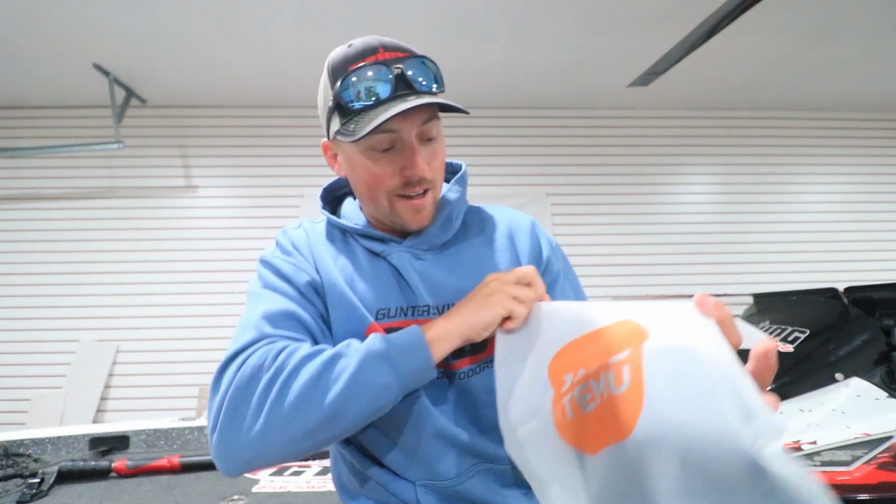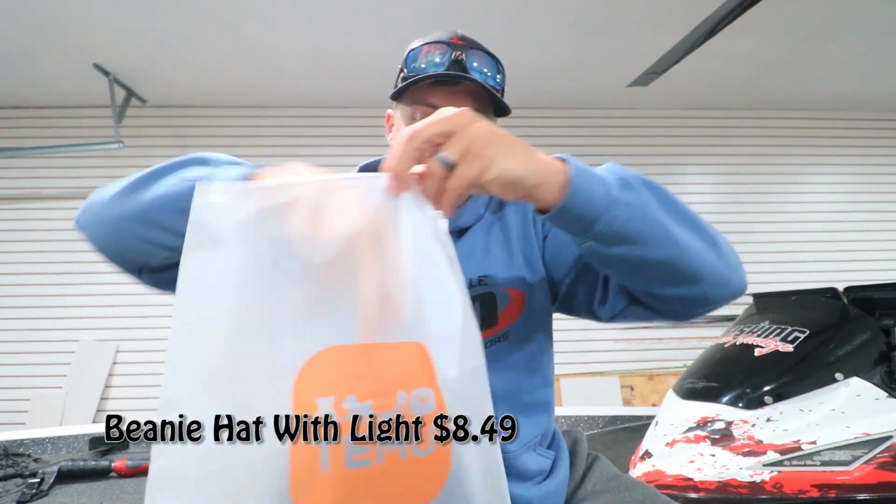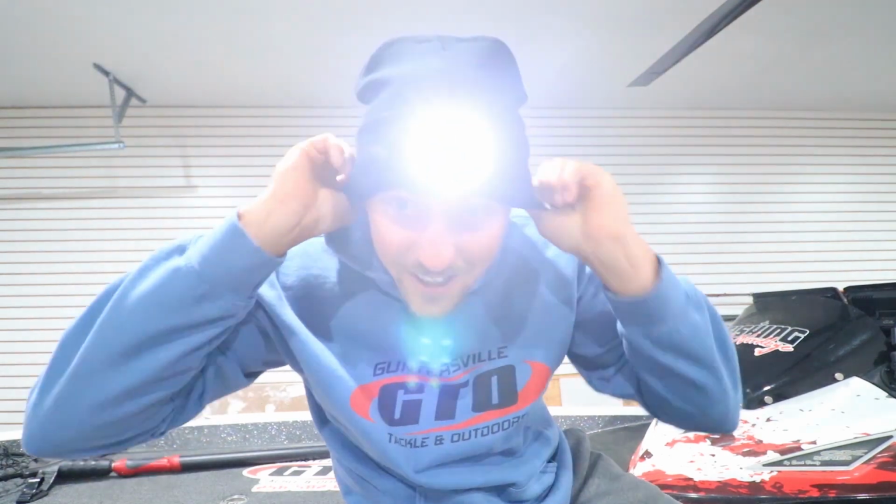Next up, we have this Temu hat. Check it out. It is not just a hat, it is a beanie with a flashlight. That's sweet. Check that out, guys. That is awesome. I don't have to carry around a separate headband with a light on it when I'm in my tournaments, when I'm rigging up tackle. I can just literally press it and turn it off and on, different brightnesses. That's sweet. Super excited for that beanie. A lighted beanie. That's awesome.